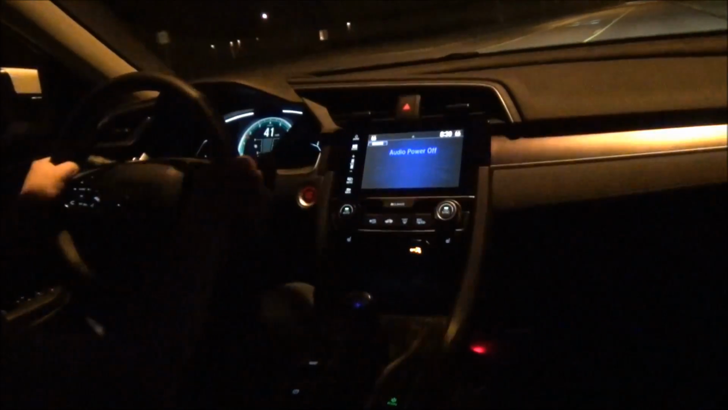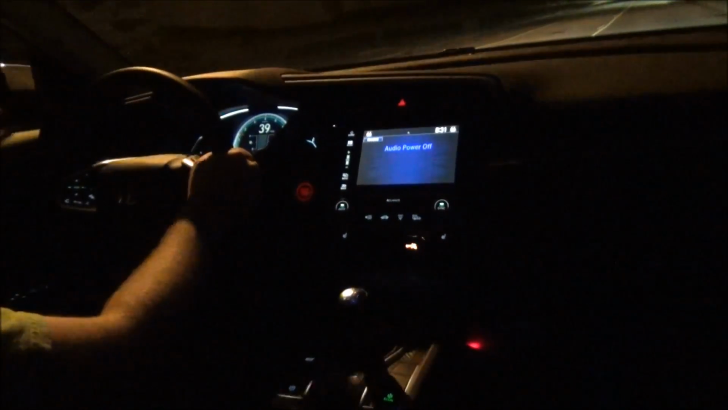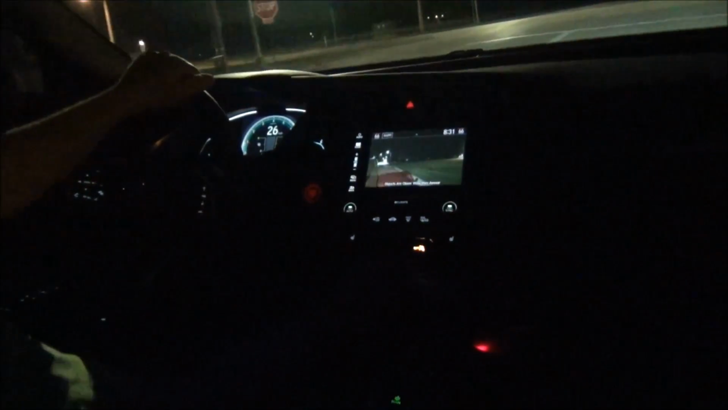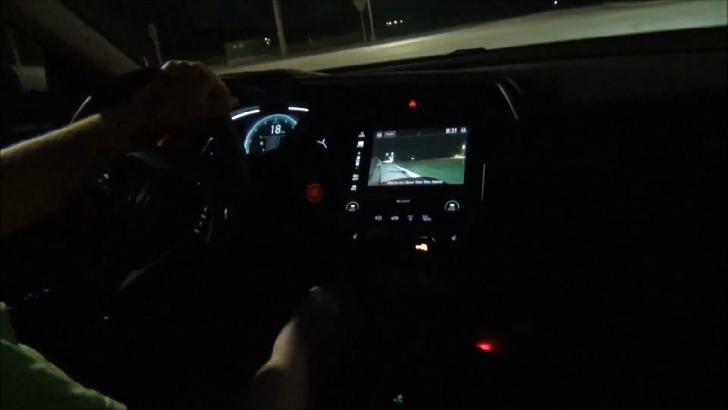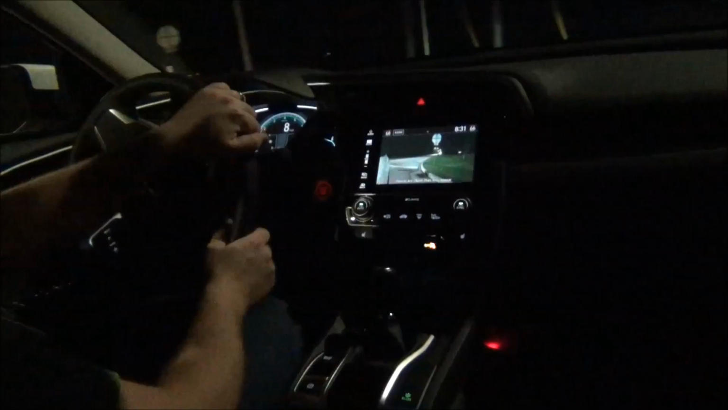Now this car is quite underrated from the factory. They rate this engine at 174 horsepower and 167 foot-pounds of torque, 5 more foot-pounds than the CVT version. But actually today Honda released a video of them dynoing the 10th gen Turbo 6-speed, and it actually makes 190 horsepower and 192 foot-pounds of torque, which is pretty strong for a 1.5 liter engine.